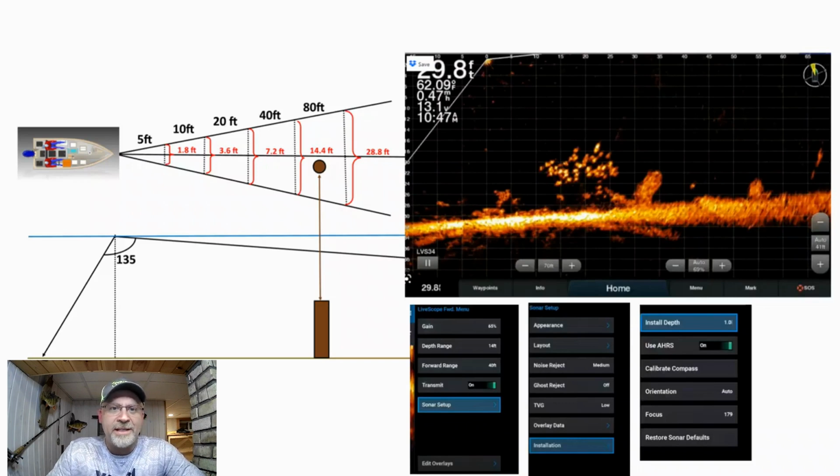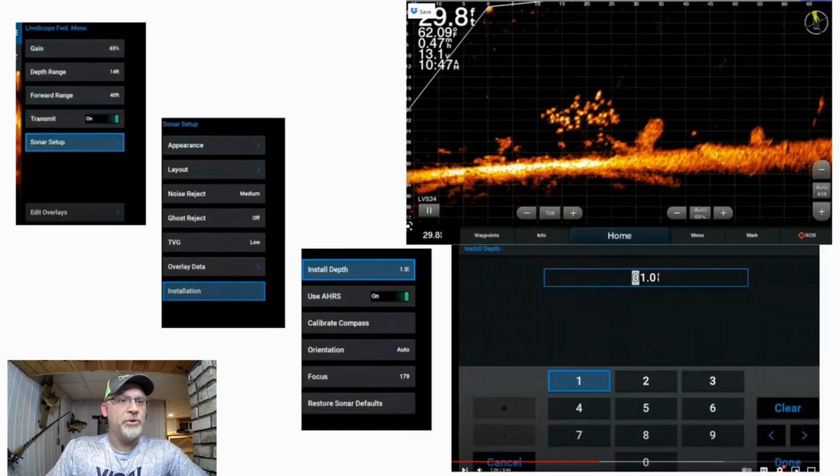So what that's doing is aligning the top of my reading 10 feet from the boat right at the surface of the water. And how you do that is by going through the menu system and getting your install depth right. That install depth is the surface of the water to your actual transducer, right? Measure it. And usually, like mine, it's probably going to be in the neighborhood of 18 inches to 2 feet. But actually measure it from the surface of the water to the transducer, and then go in through your setup menu, go to sonar setup, go to installation, go to install depth, and then you'll get this screen here, and you can actually install